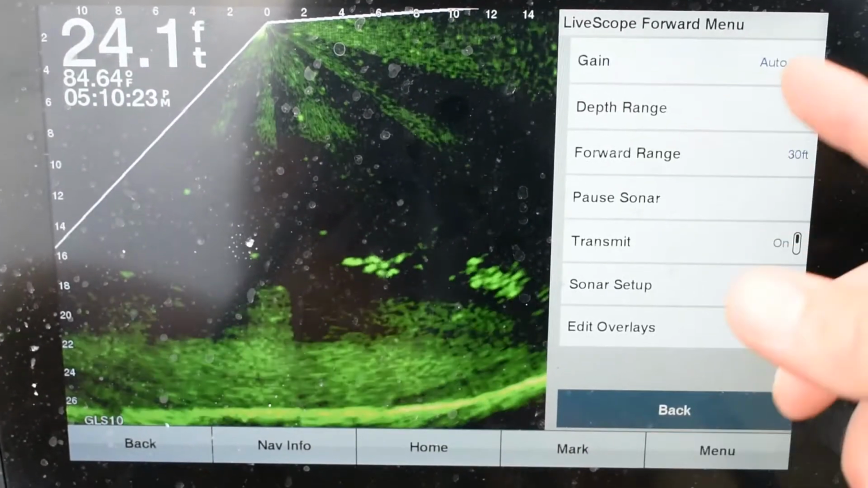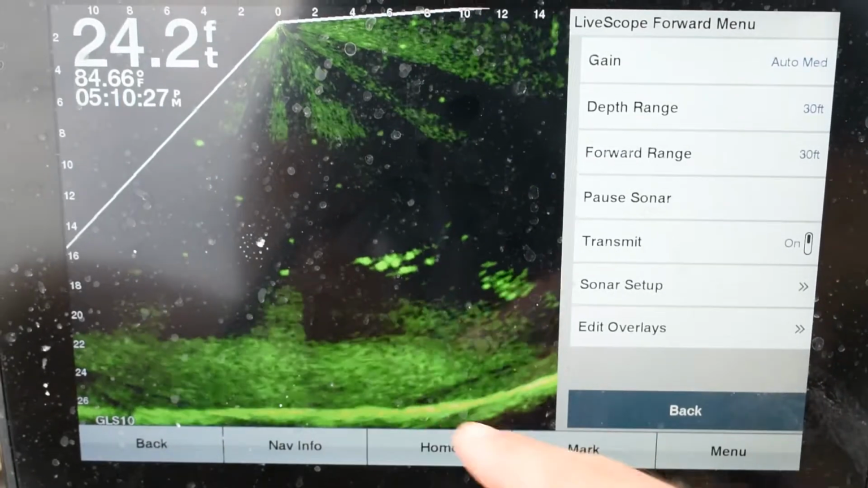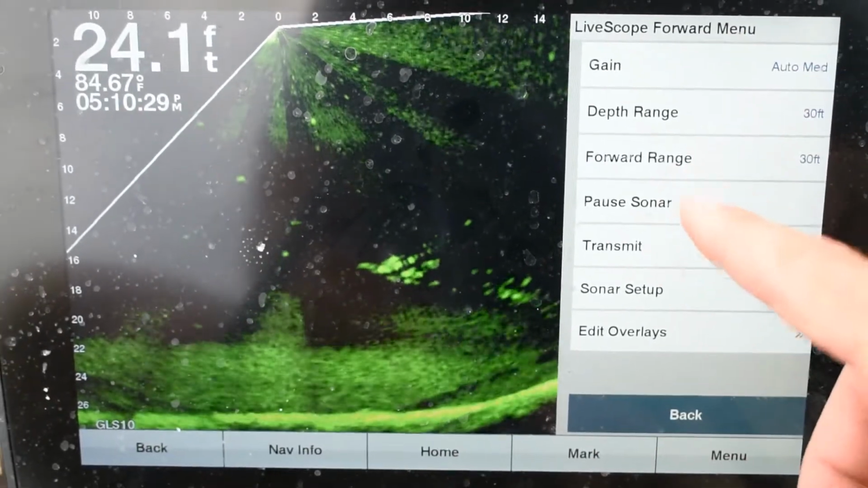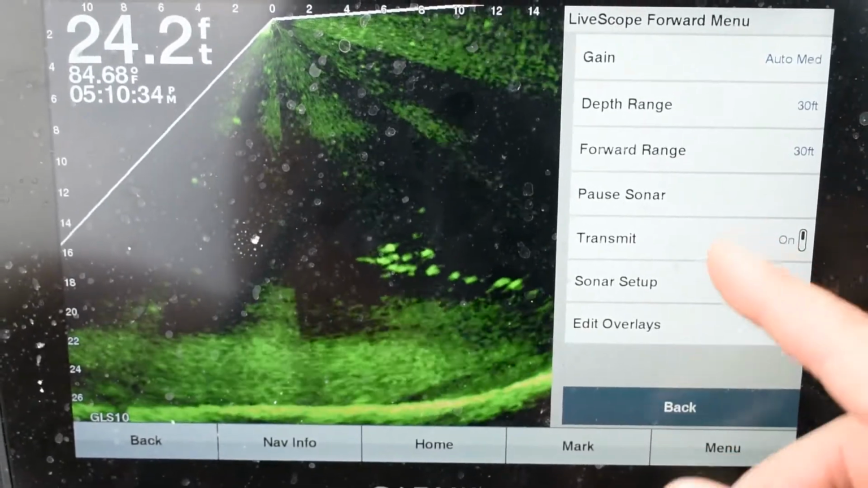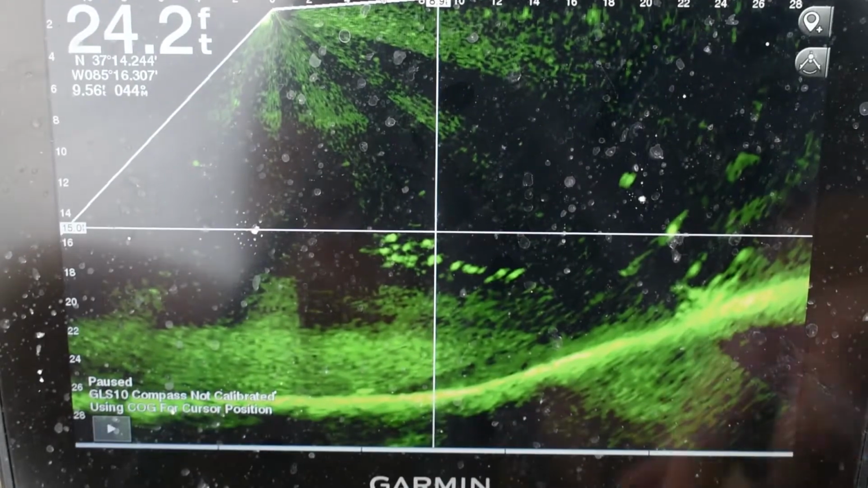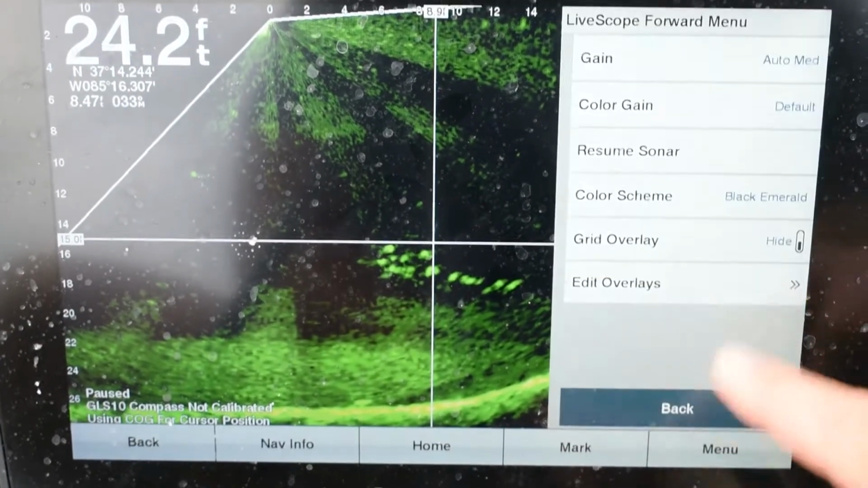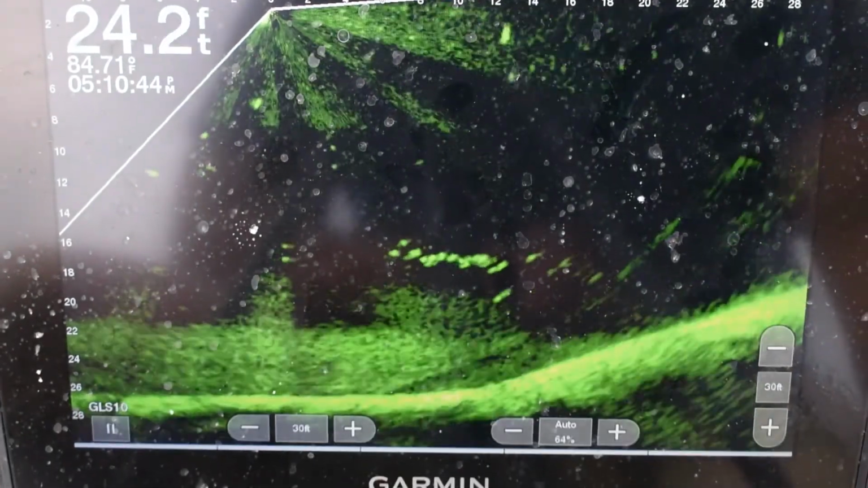Your depth range, like I said, 30 feet. You can adjust it here. It's easier to adjust it out on the main screen, but it has it here, forward range. Pause sonar, I don't know why we need to do that, but you have that option. You can pause it, like if you want to set a waypoint. Resume sonar.